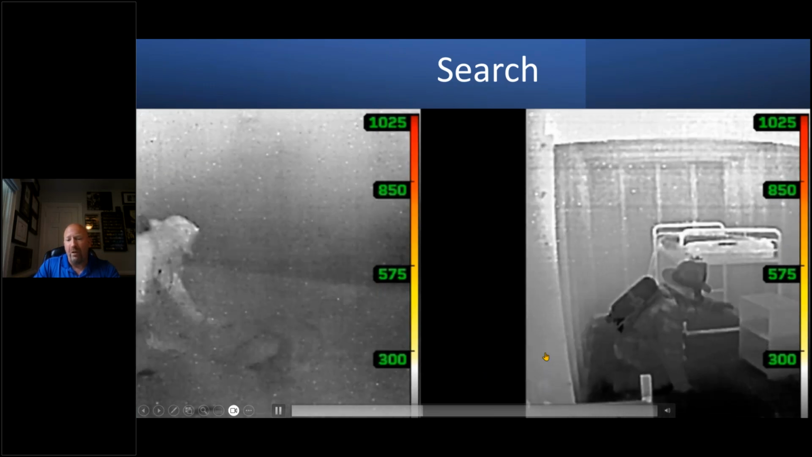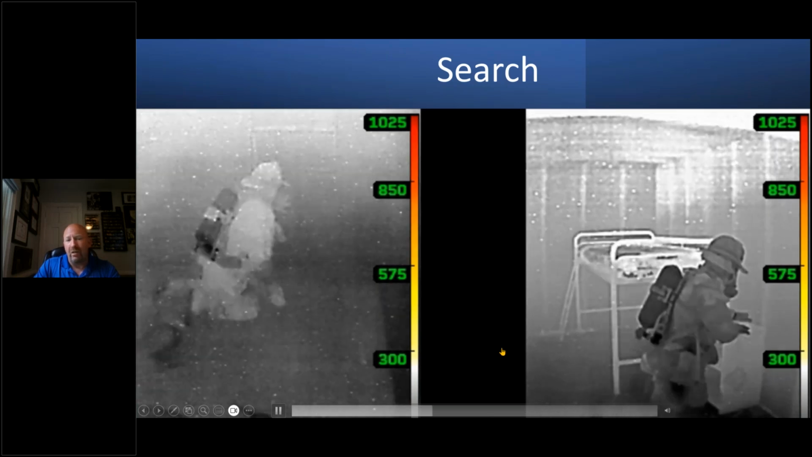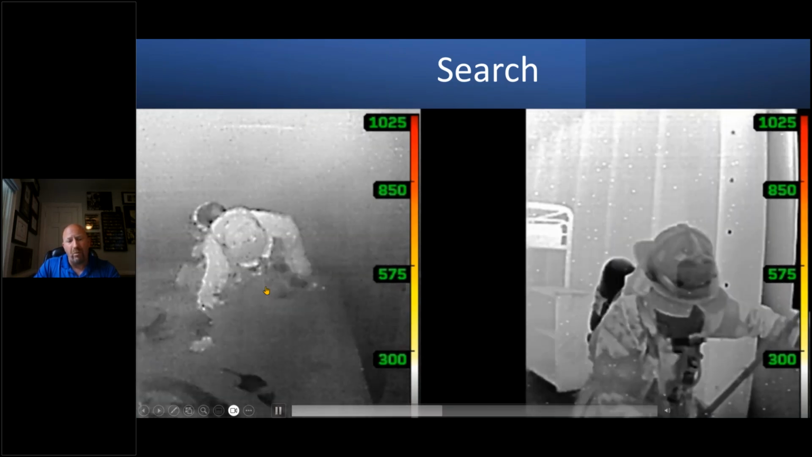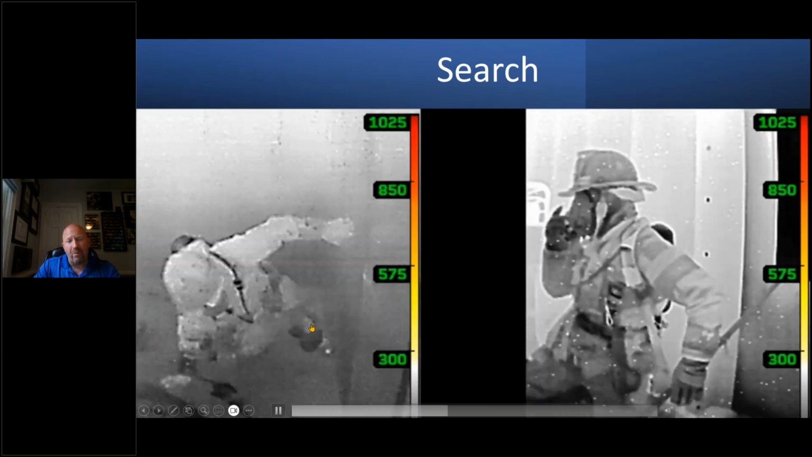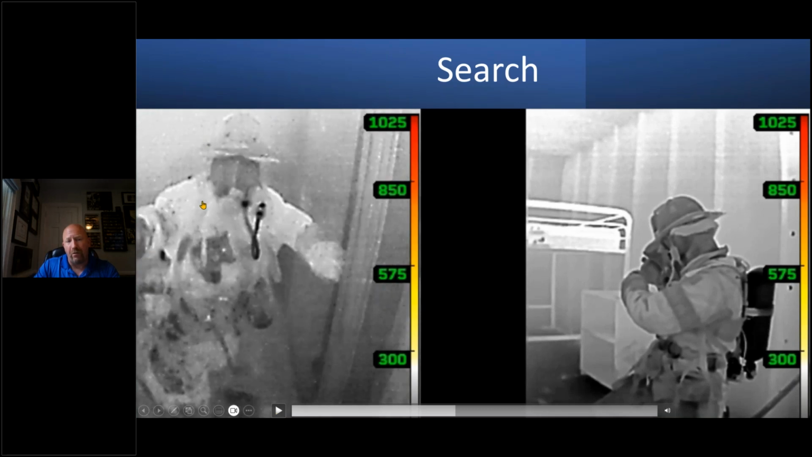We don't recommend a bunch of videographers. We're talking about tacticians who need data, and they need it quickly. You notice the image on the left starting to degrade a little bit. This is what happens when we don't wipe the lens. This is how much the image clarity can change in a matter of a few seconds versus the image on the right. Look at the difference. Right image clear, left image not. We wipe the lens, it clears right up. Also, if you're constantly wiping the lens, you're probably in a bad place. You're either too high standing up, or you're a tall person, or you're above the fire in an exhaust.